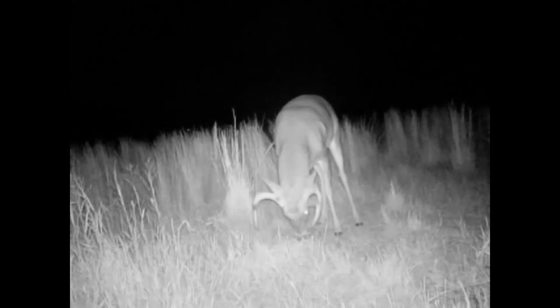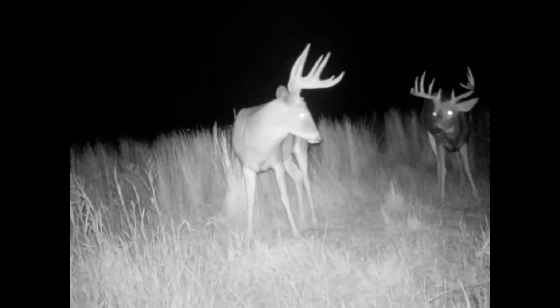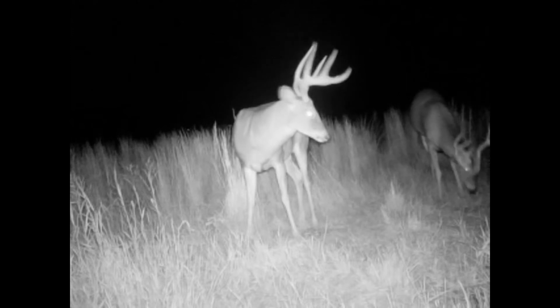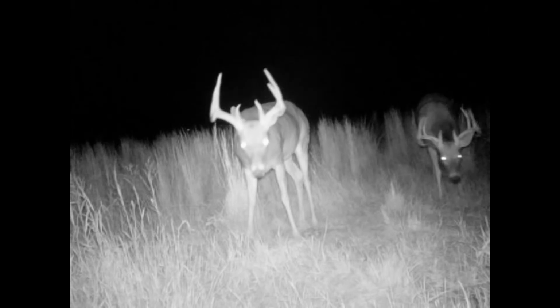Oh, where'd he go? They're all walking around. Is this him? Oh, this is a tall eight, I think. Yeah, that's a tall eight. There's a split G2 behind him. That one behind him is the new one that showed up. I'm going to say the tall eight and Tumbleweed are going to be the two masters of the area since Mac is not around anymore.